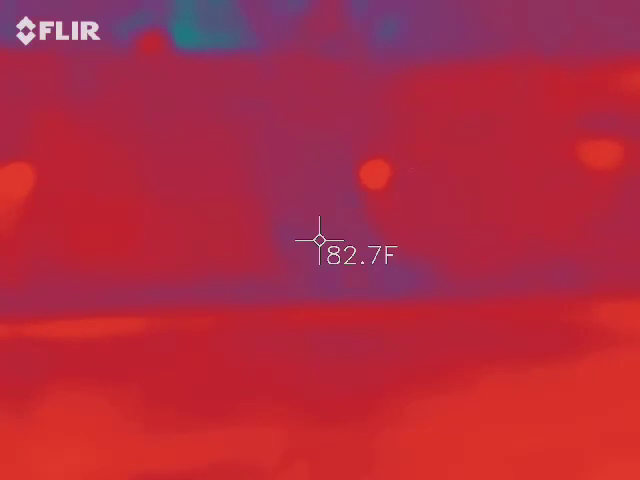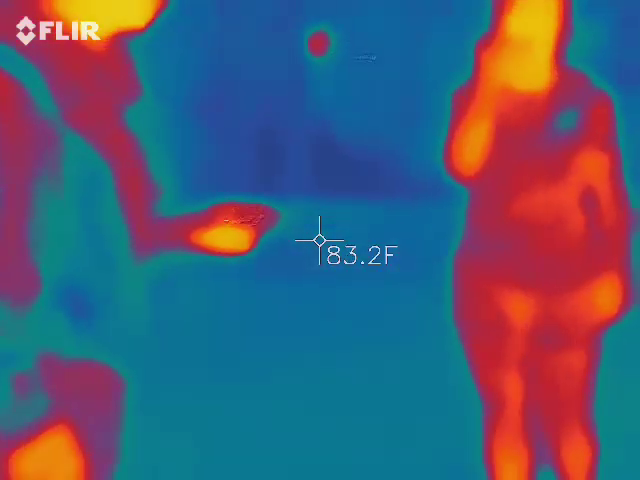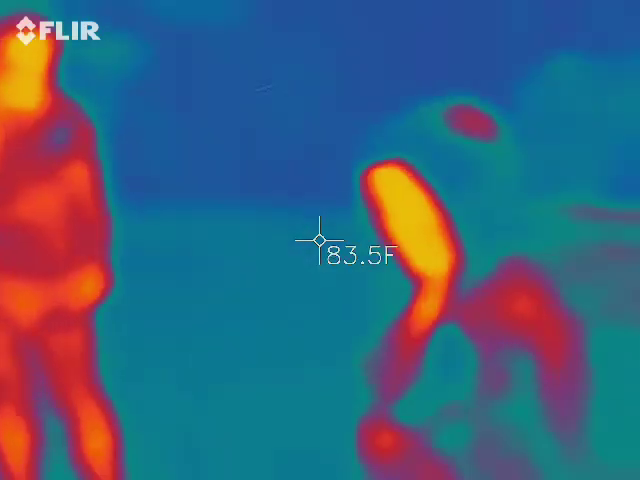So it looks like they stepped away from you, so let's keep moving. Maybe find somewhere where they're in the red. There's something dark blue out in the sun.